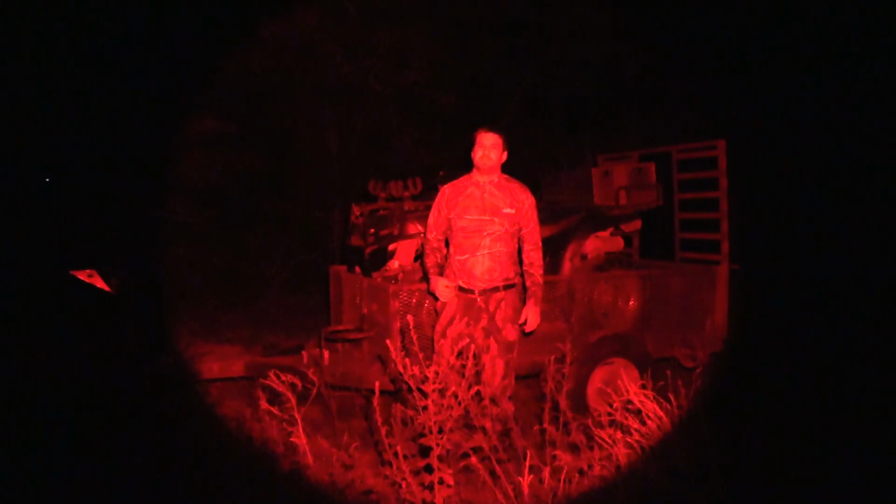So I got some Divine Swine, and they've been coming out along the edge of a field there. I sprinkled it all in there, even kicked some dirt over it where they've been rooting. And like I said again, this is the very first day I've ever been on the property, and the very first night I've ever gotten to hunt it.